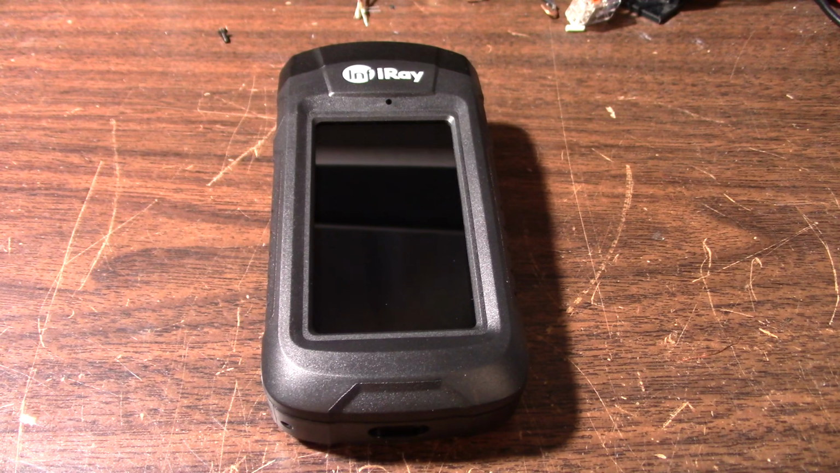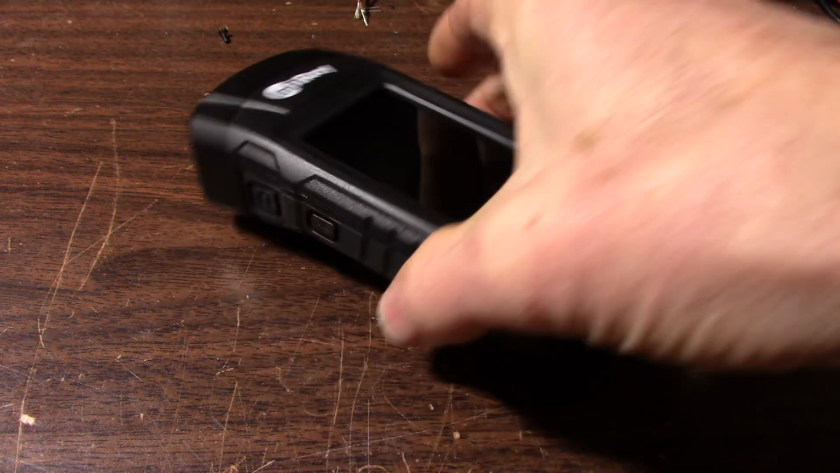Banggood sent me amplifier boards in the past, and I didn't give them a very good review, so I think I'm on their blacklist.